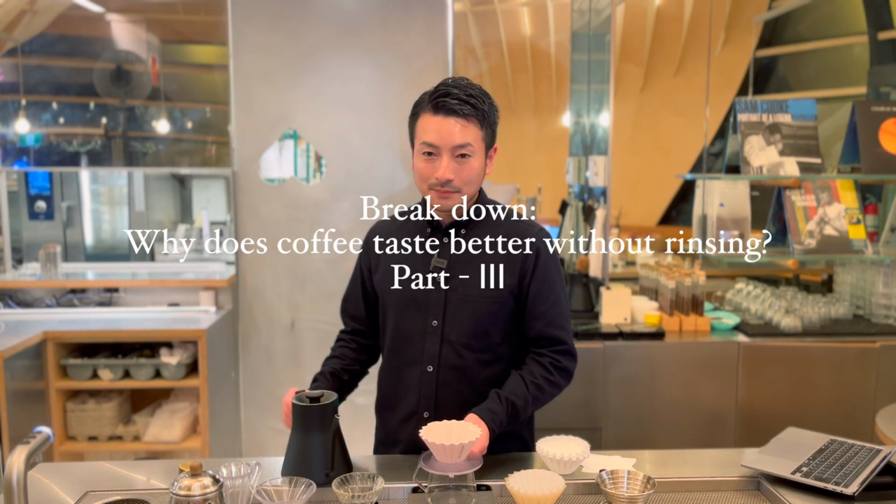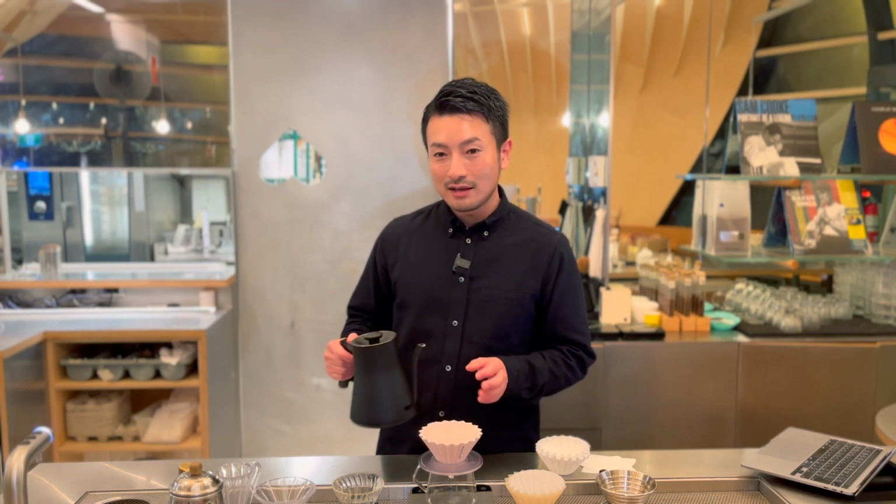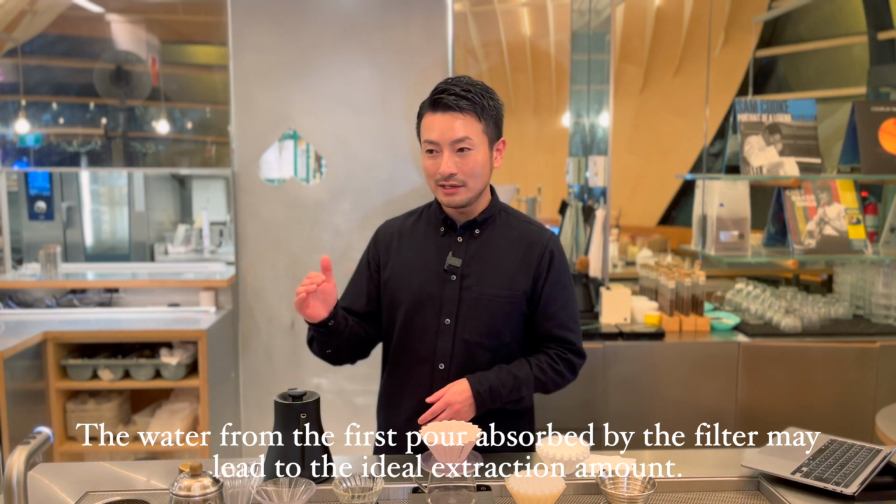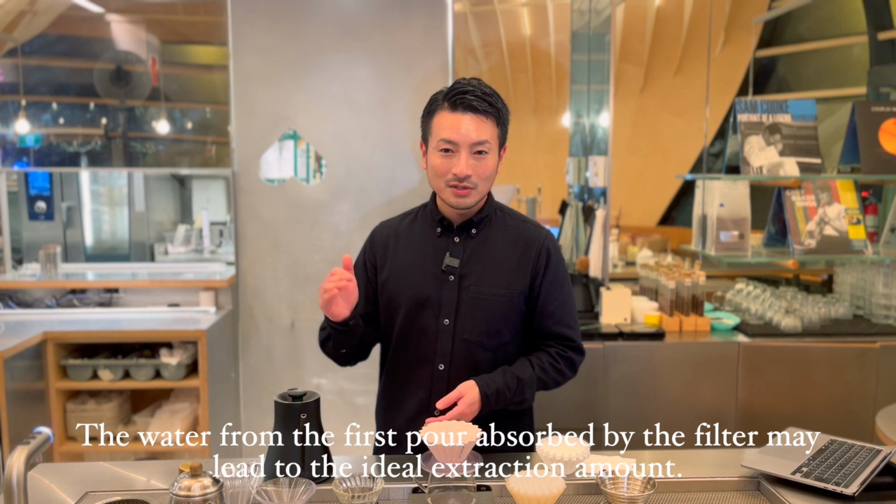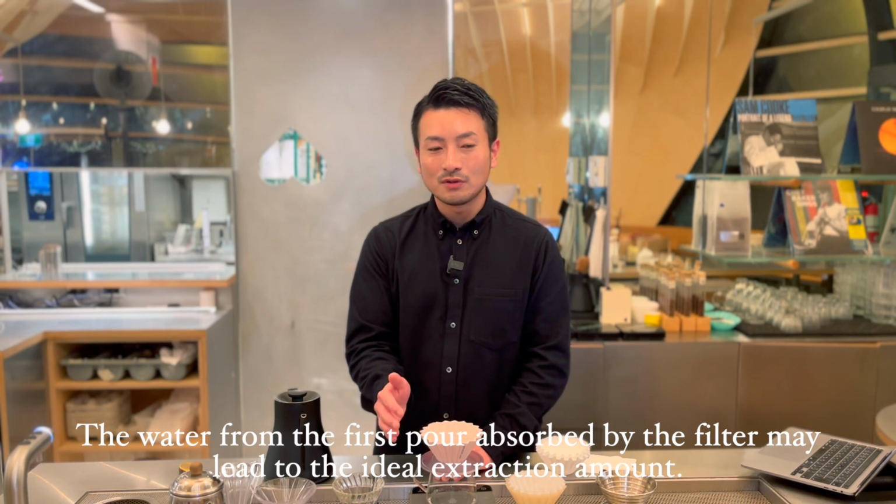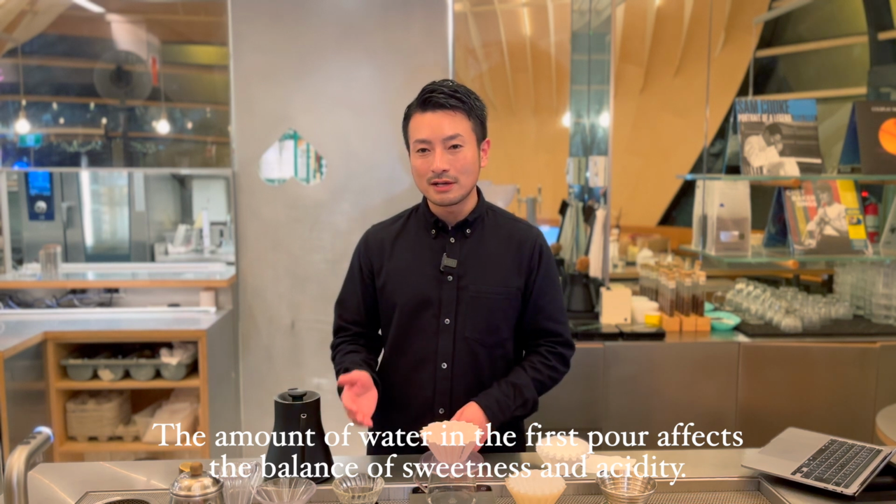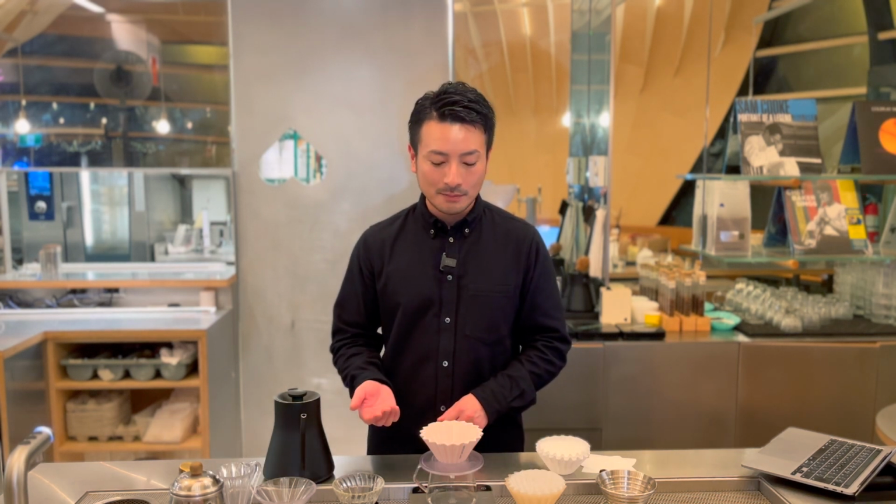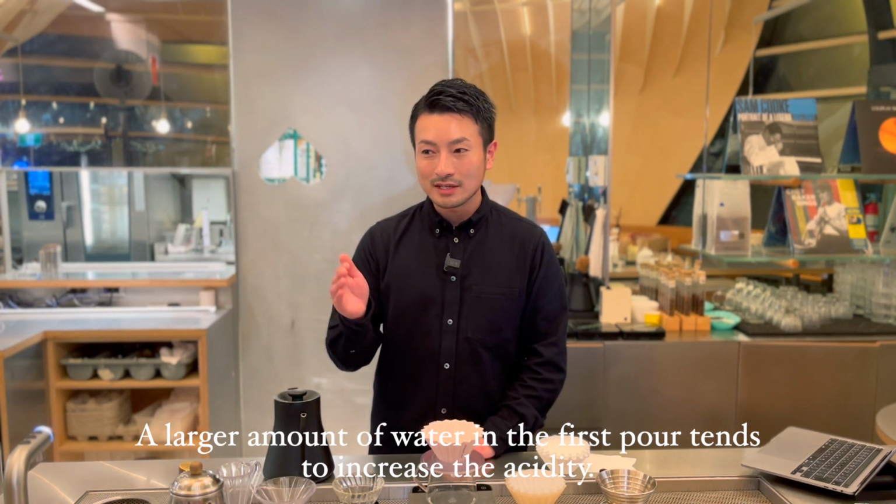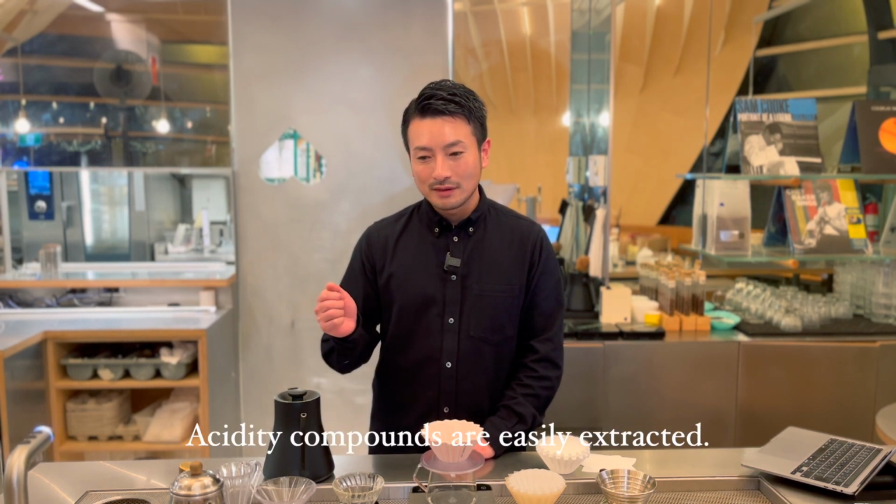Another possible reason is that the paper filter absorbing water could actually help balance the extraction. When you rinse the filter, it soaks up some water, so if your first pour is on the heavier side, some of that water gets absorbed by the filter, which might naturally adjust the flavor balance. The first pour plays a huge role in determining the balance between acidity and sweetness in coffee. In general, the more water you pour in the first pour, the higher the acidity tends to be. Why? Because acidic compounds in coffee dissolve more easily than sweet ones.